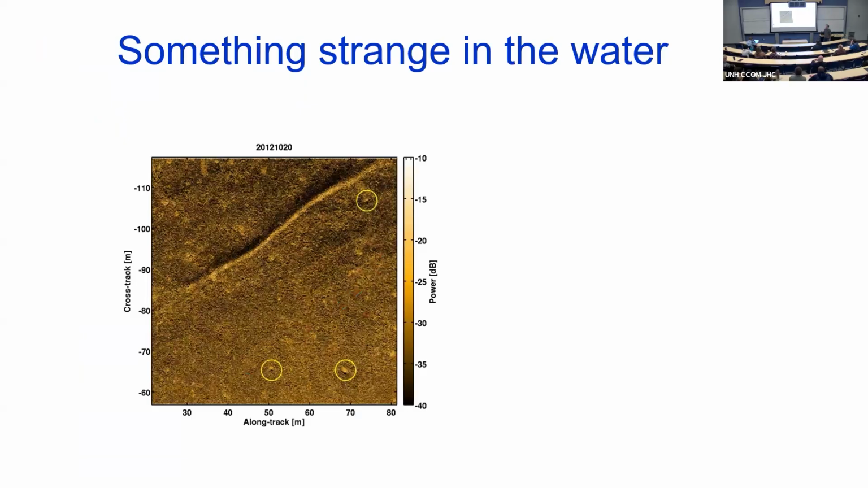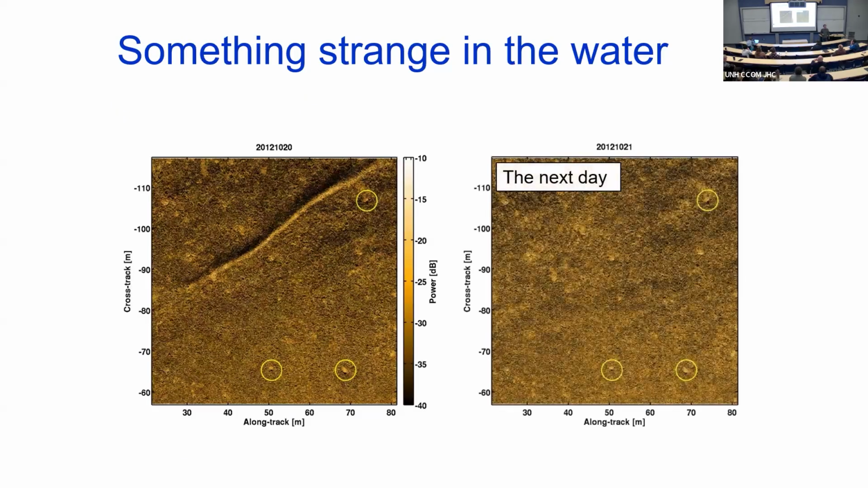Made sense to me. So he sends me another image the next day. And it looks like that. This was taken the next day. And this is flat calm. In October, it's usually really nice in Italy, flat calm, sunny, and it's gone. So I said, well, I don't know. Well, actually, I had an idea.